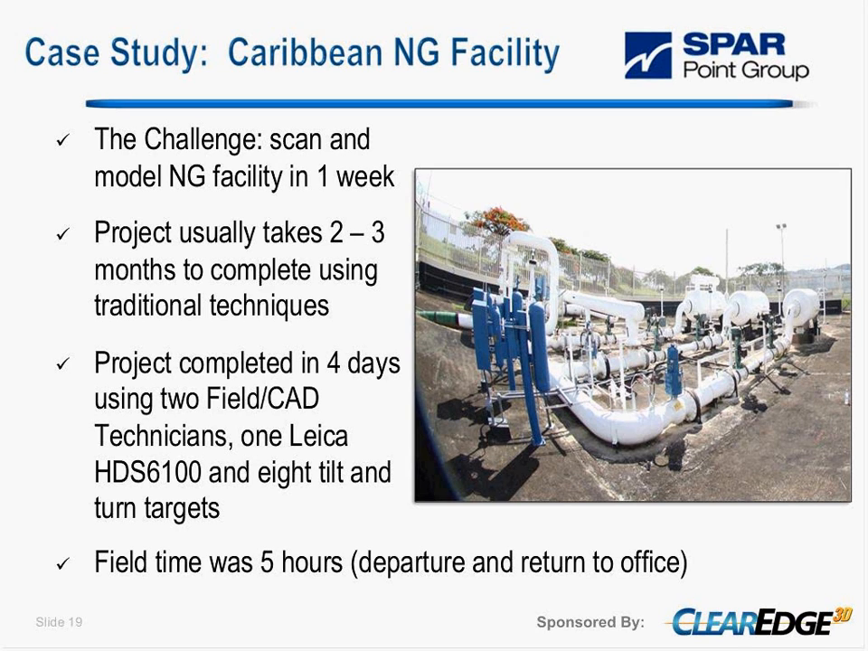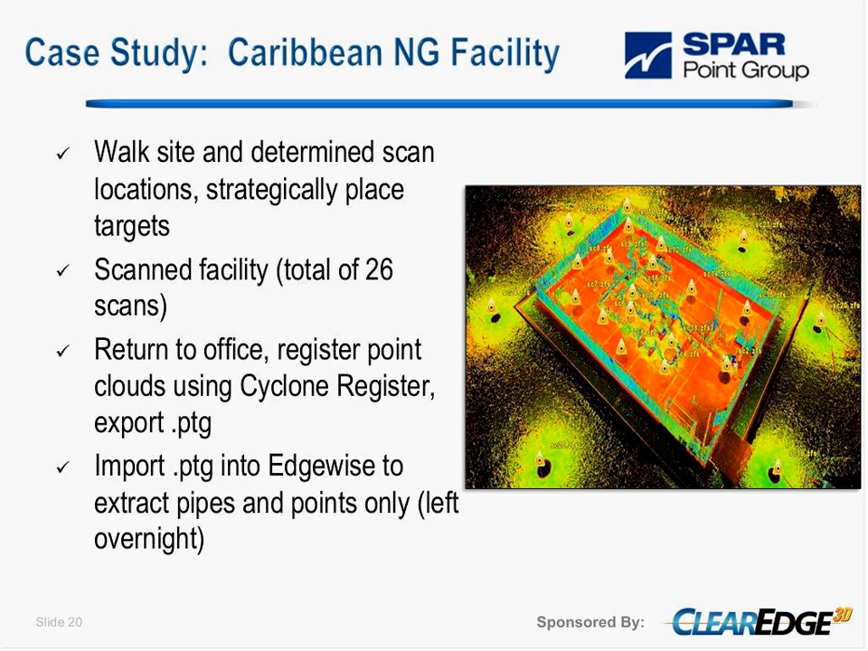The same field guys also did the modeling, with one Leica HDS 6100 and just targets. So not a lot of resources. The field time was pretty much 5 hours, from the time we deployed out of our office to the time we returned to our office on that day.